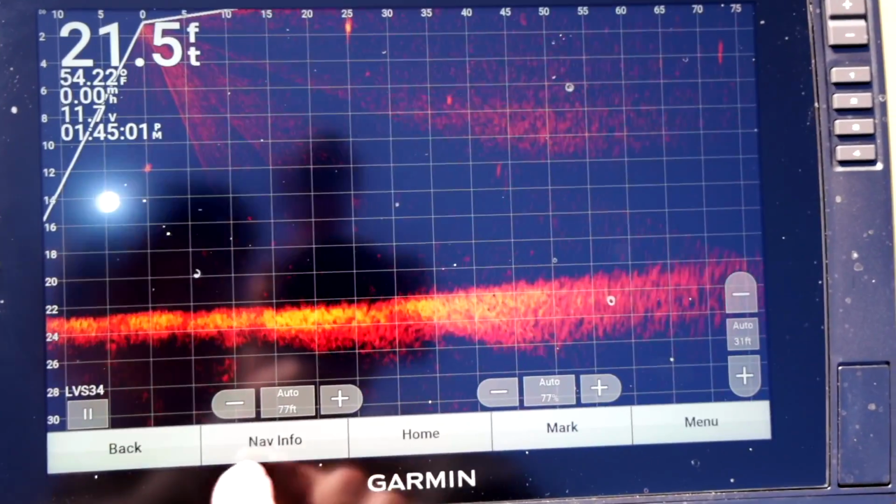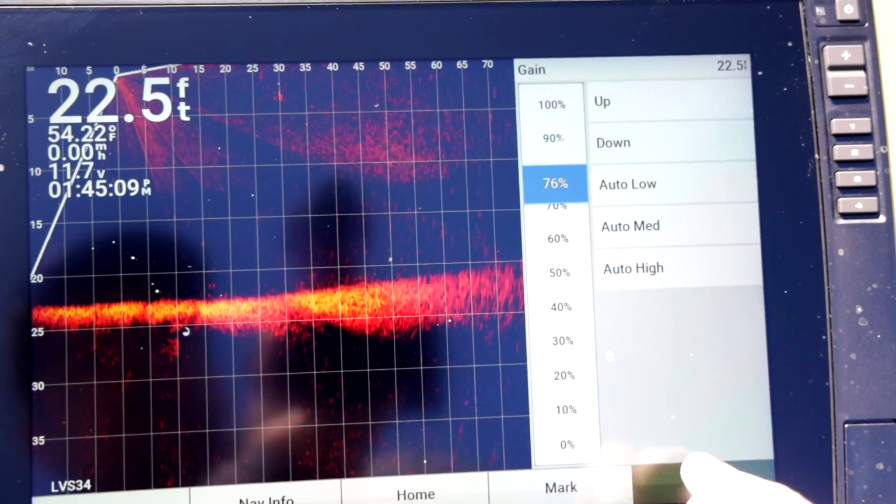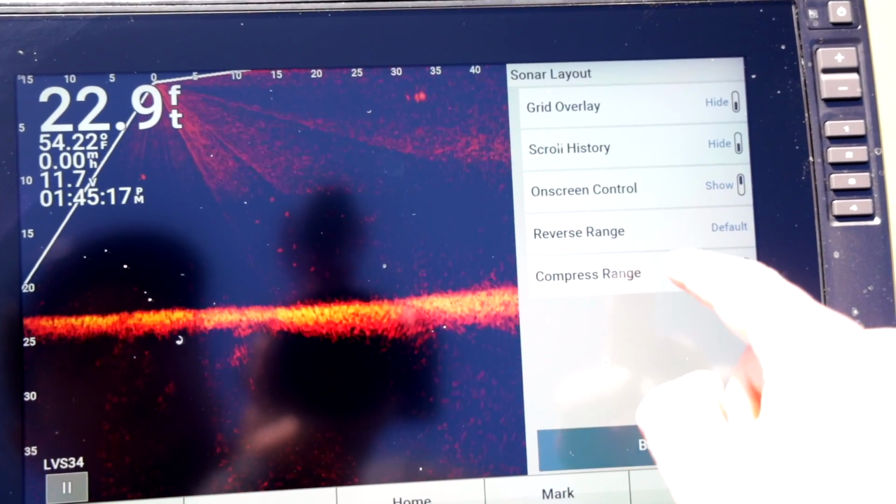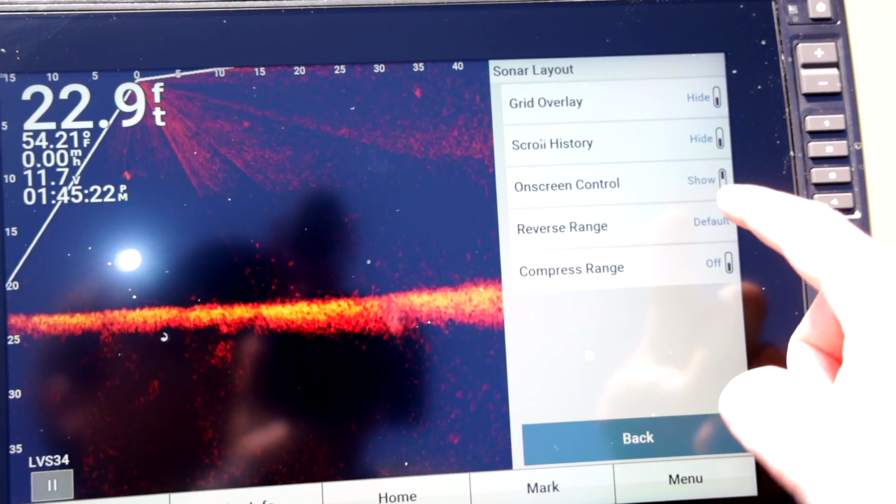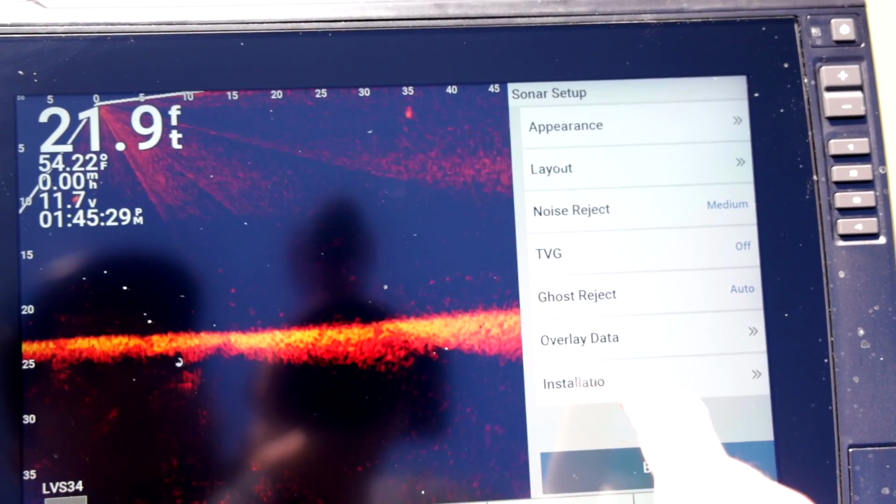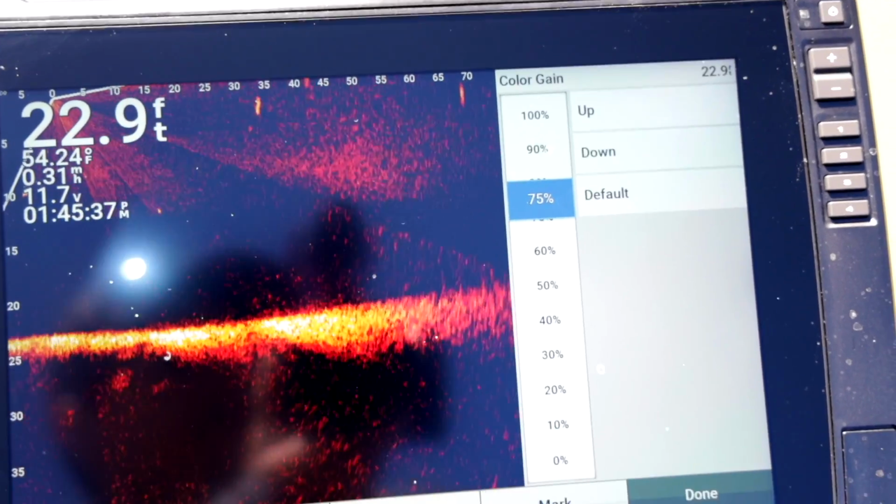And then we're going to run right down through. First thing we're going to do, everything's in auto, minus, plus, doesn't matter, it'll just take it out of auto. Then we're going to go down into menu, Sonar Setup, Appearance we're going to leave the same, Layout, we're going to take the grid overlay off, we're going to hide the scroll history, on-screen control we need, reverse range, we're going to change to minimum, and we're going to leave compress range off. Appearance, color gain, we're going to put that somewhere in like the 75% range for now.